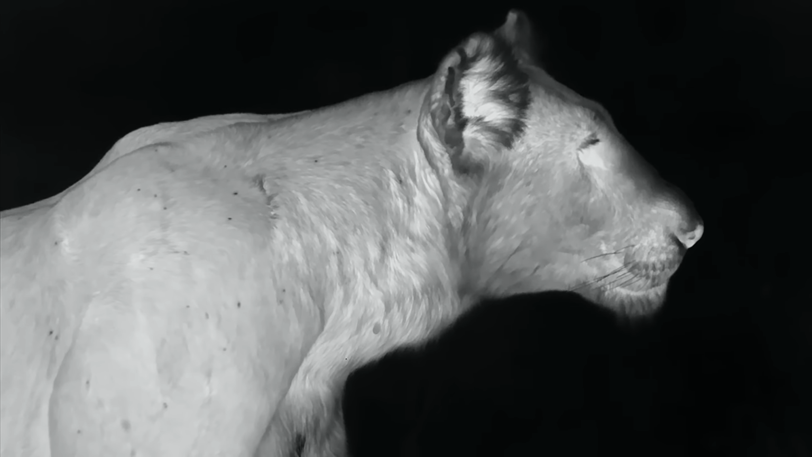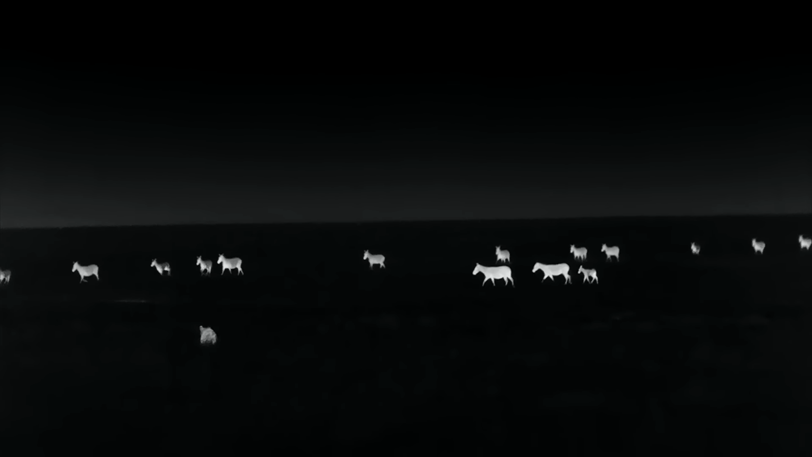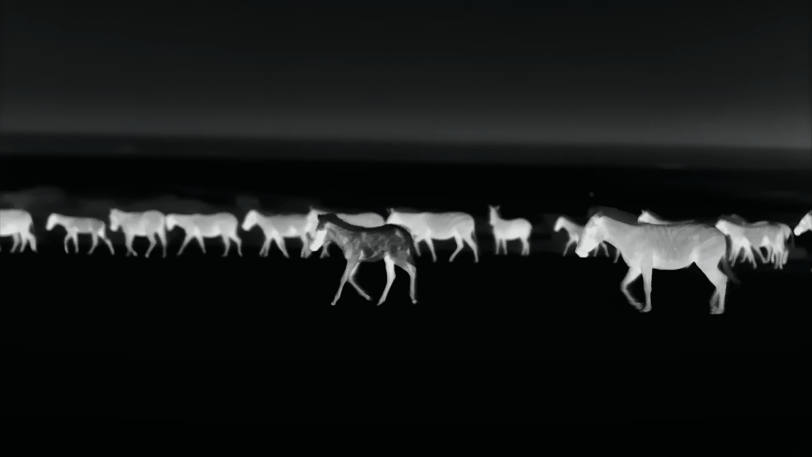The thermal camera shows us more than the animals can see. It's pitch dark, and the huntress has to rely entirely on her hearing. The sounds of the hooves cover her own movements. She can cast all caution to the wind. Shrouded in darkness, she gets into position within seconds. The zebras are unaware until the end.